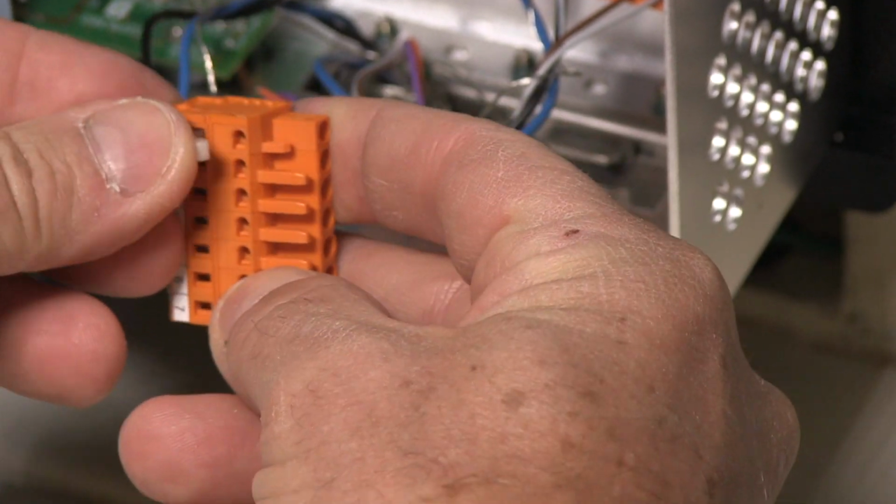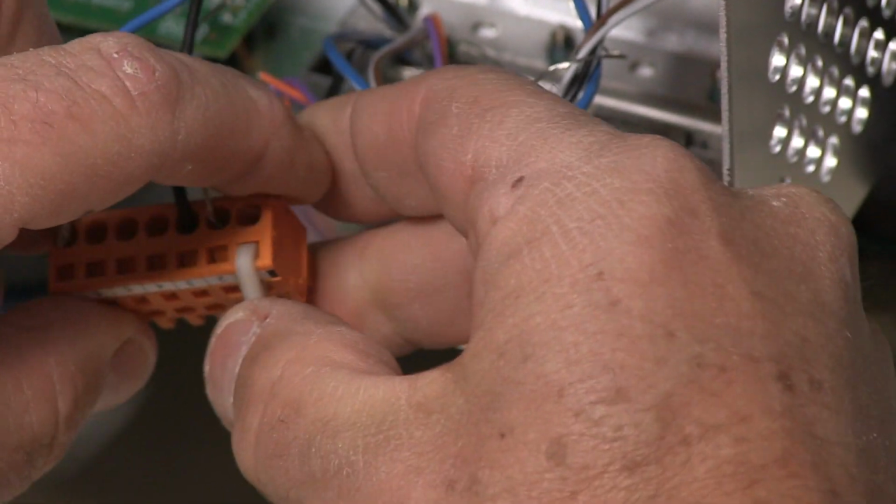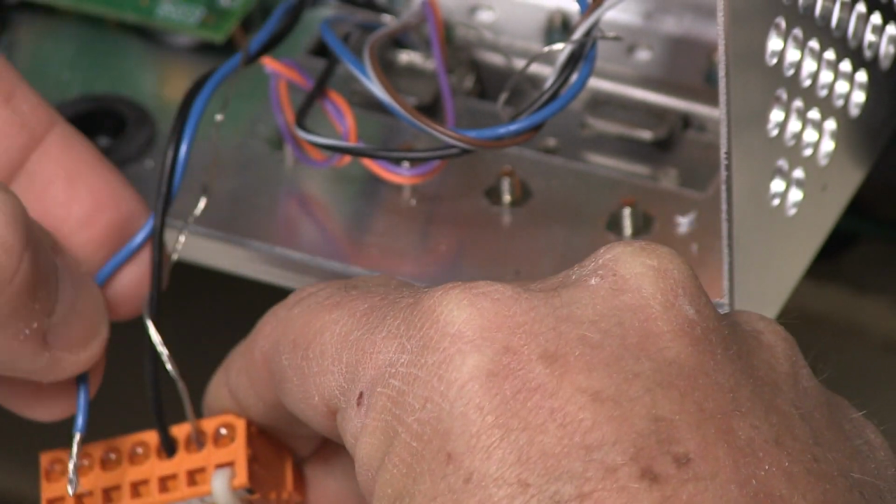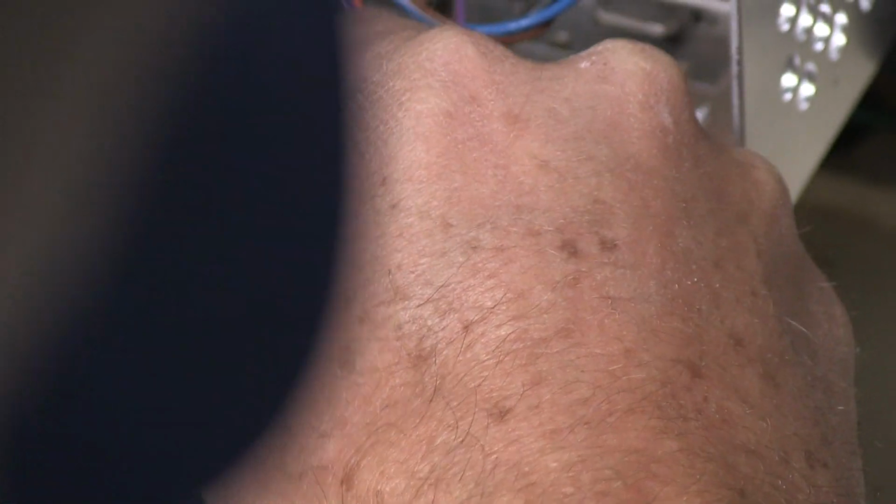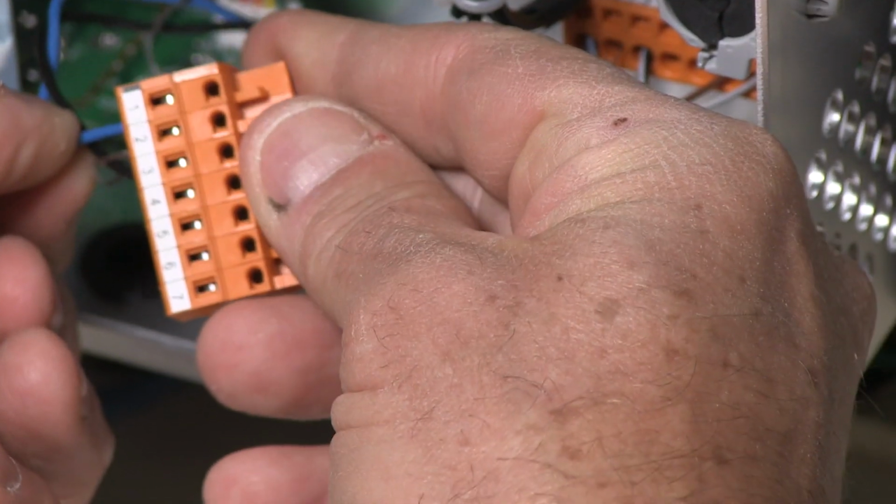And once I do that, you can see how it hooks in, and it's spring loaded. So I have to push this spring in so that it opens up the connector. And when the connector's open, while I'm squeezing it, I can insert this and then let it pop out. And that's how the proper connection is made.